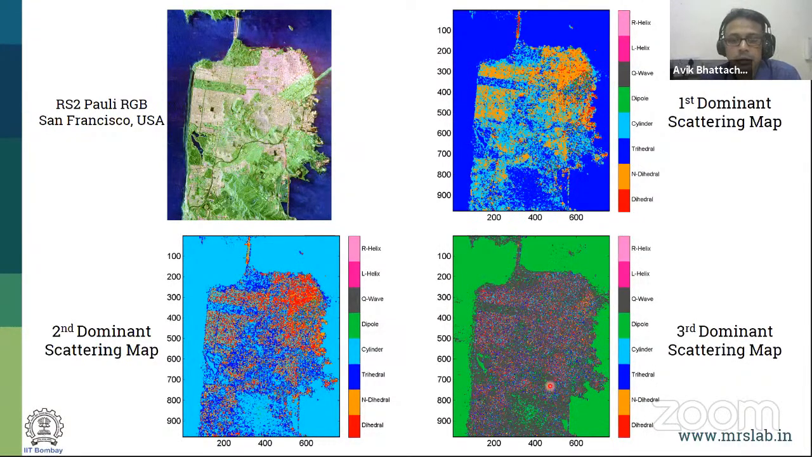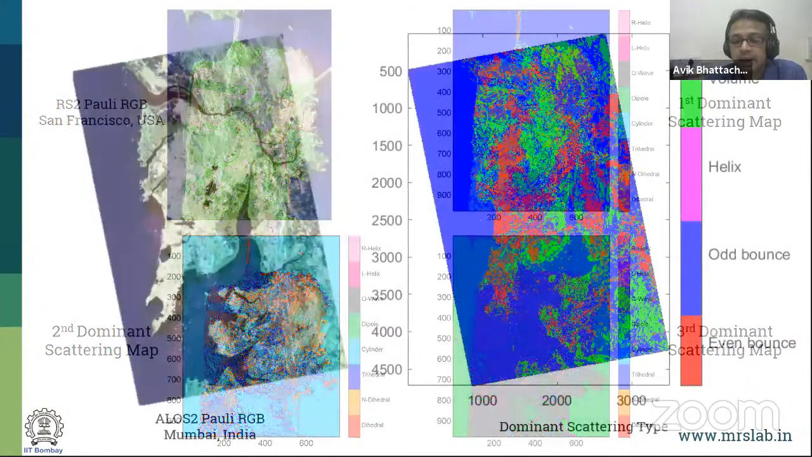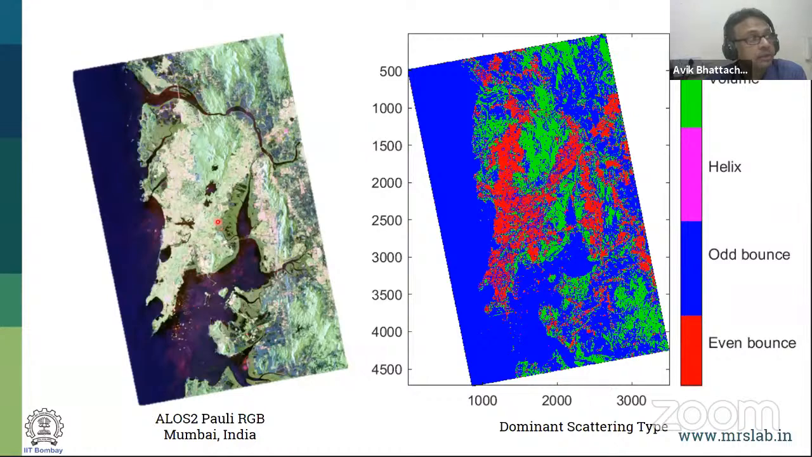So if you go to the different mechanisms, utilizing them, I can find out, this is analogous to an image of the Mumbai area. And this is the dominancy map, and the first dominant over here is even bounce. I have the odd bounce over here from the water body and some of the volume scattering from the vegetation, which actually corresponds to the same as you would have from a model-based decomposition. I mean, the way the mechanisms are, it actually follows the same.